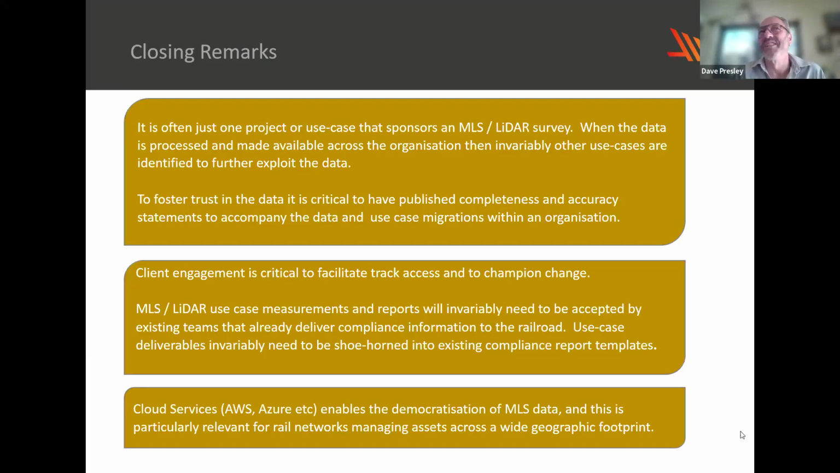Whereas a point cloud, using cloud services such as AWS or Azure and web services, means that all of that data and information can now be democratized, and you can put controls on it to limit access or to limit functionality. But as I mentioned at the start, often just getting visibility of your network with high quality digital photos and a simple to use user interface means that there's demand and there's applications for this data beyond just the initial sponsoring project, particularly for organisations that have a large geographic footprint, such as national railway networks.